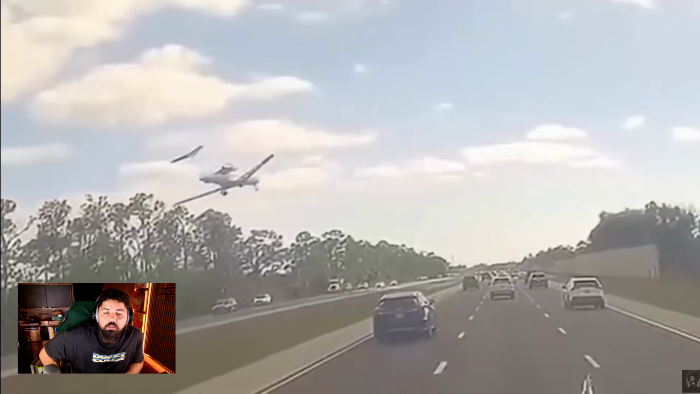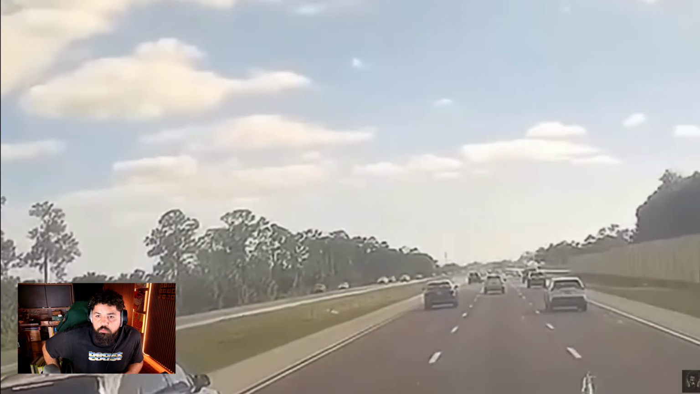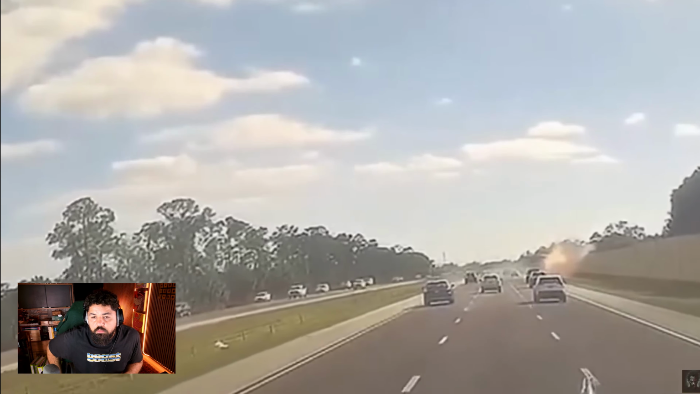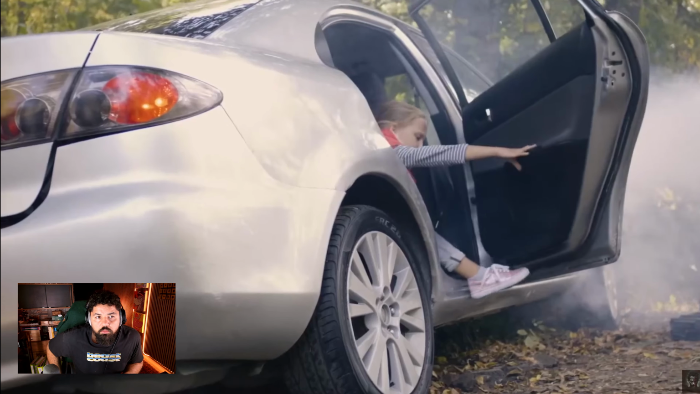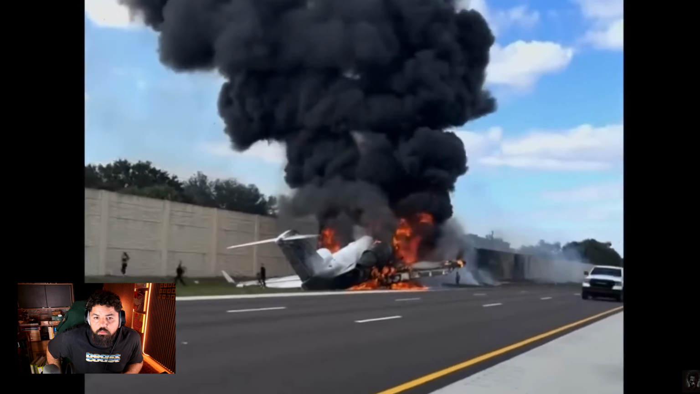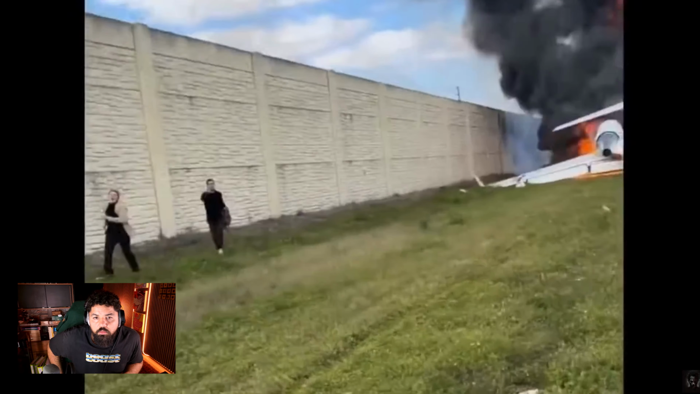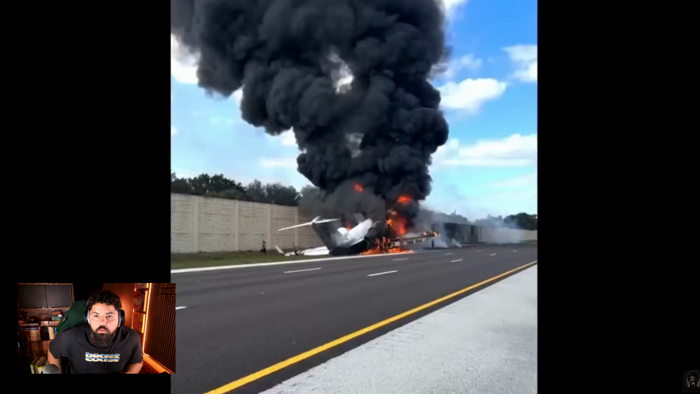You can see the plane coming down, struggling to stay in the air, but it finally lands in the middle of the busy highway. The plane hit a truck and an SUV, but everyone in those vehicles survived. There were 5 people on the jet, 2 pilots and 3 passengers. Amazingly, all 3 passengers survived and are even seen running out of the plane to safety in this video.